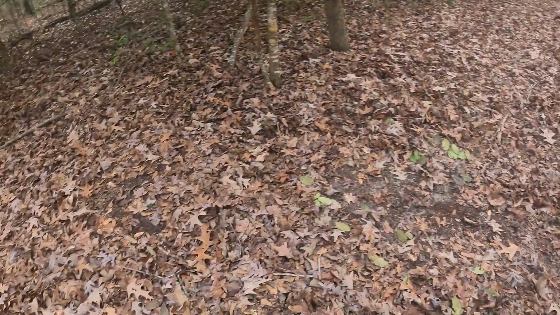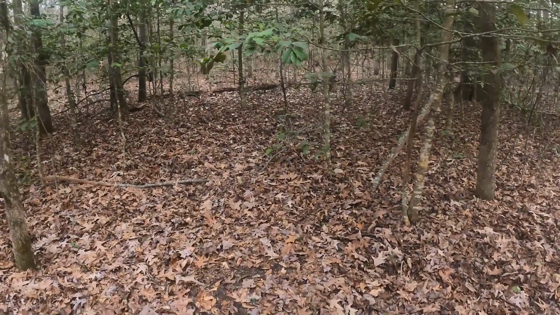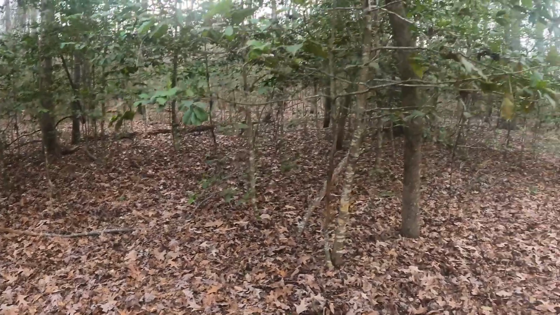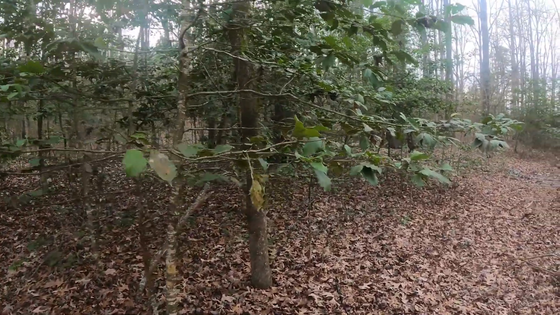They haven't done anything with this, but I can see the trail that they go right through there. And you can see some of the dead limbs on this tree where they've torn it up.